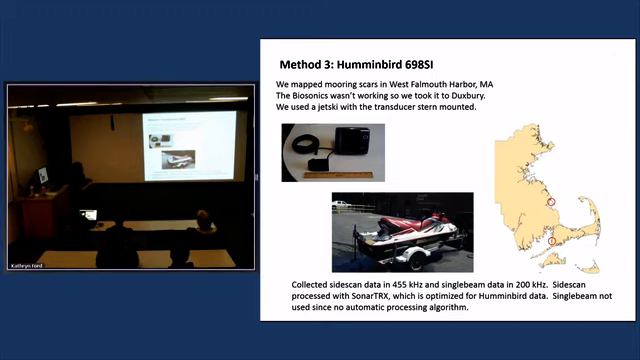This is the transducer, the cable, and all the processing, with integrated GPS. So the processing unit is right up here, and there's the transducer. This collected side scan data at 455 kilohertz, and at the same time it collects single beam data at 200 kilohertz. The side scan is processed with Sonar TRX, which is optimized for Humminbird data, and we didn't use any of the single beam data because we didn't have any way to process it quickly.